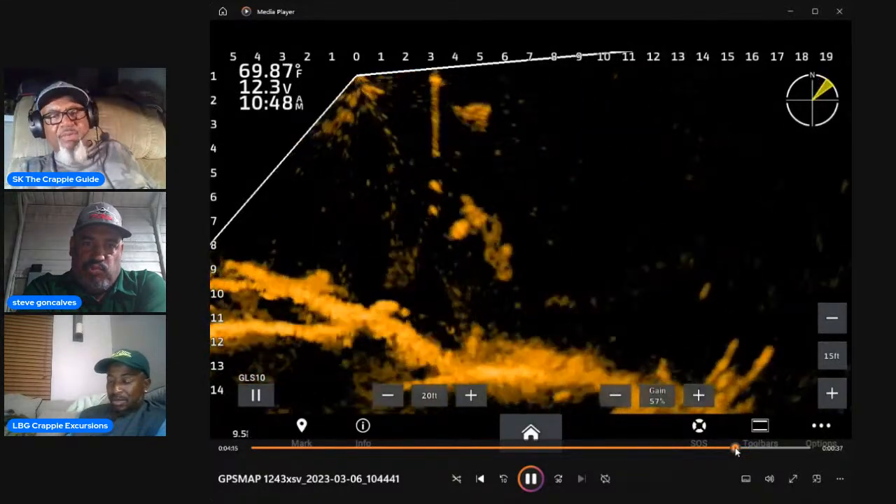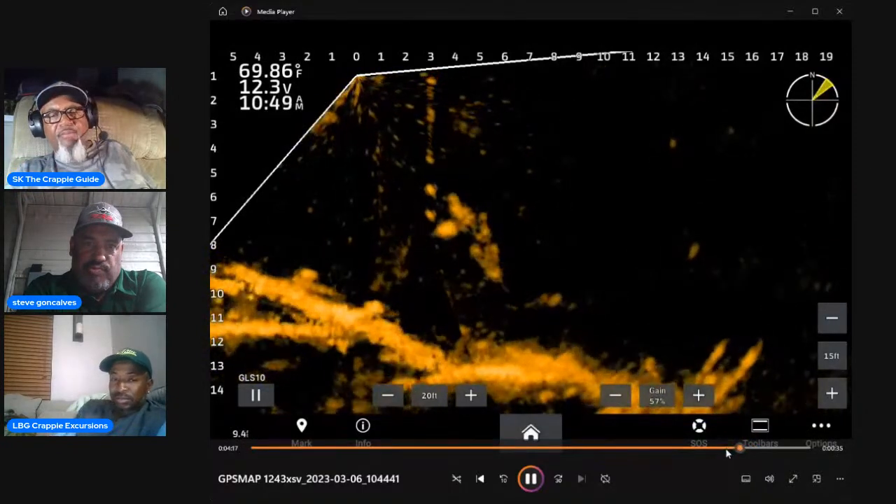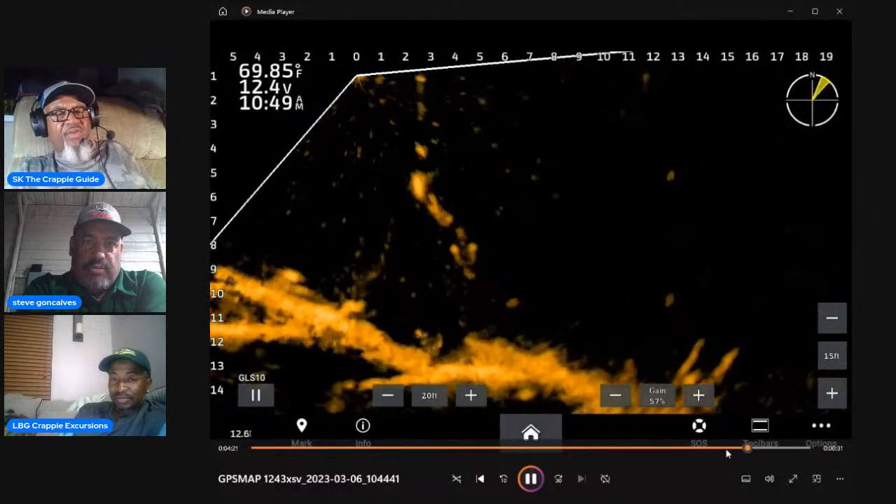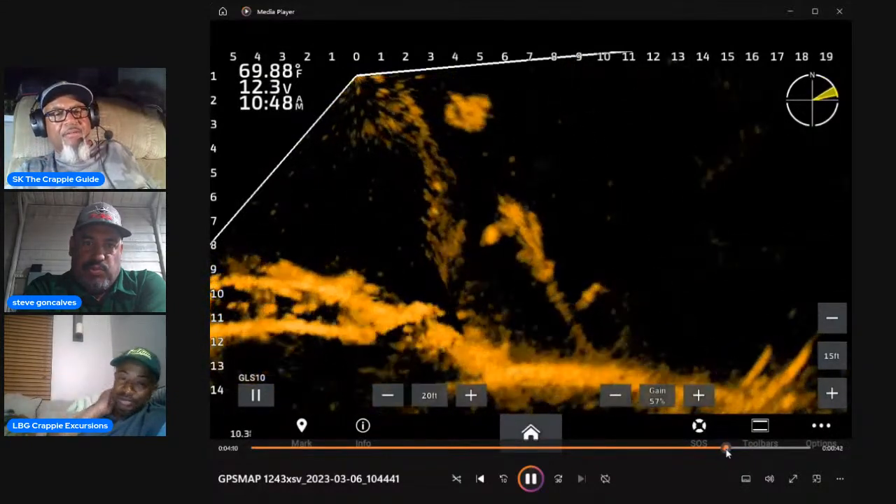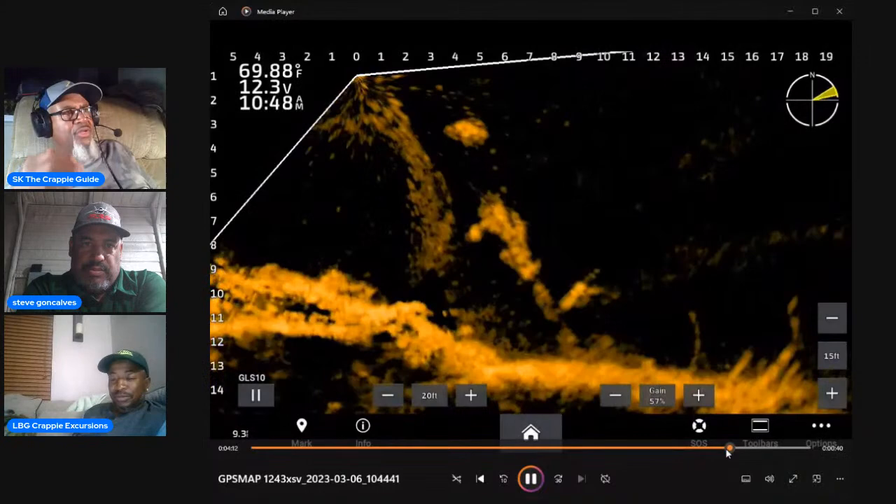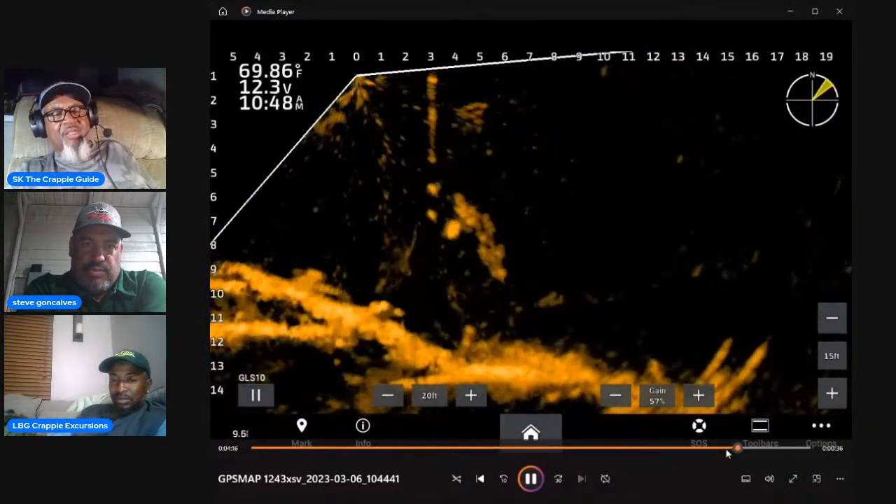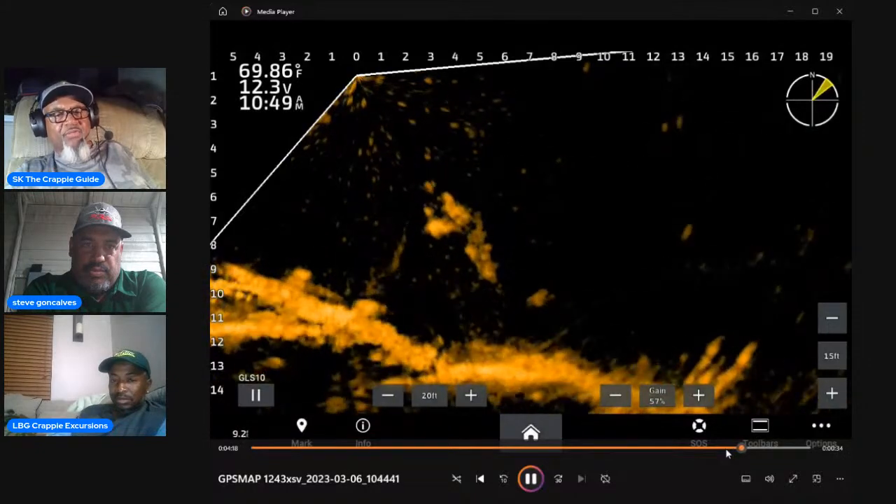Now, if you're using minnows, it may be a different deal. You can just leave it there. But if you're using a jig, you got to imitate what a baitfish would do with that jig. And approaching the fish slow. You can see how slow I'm going right here. That's another big thing that helps entice these fish.